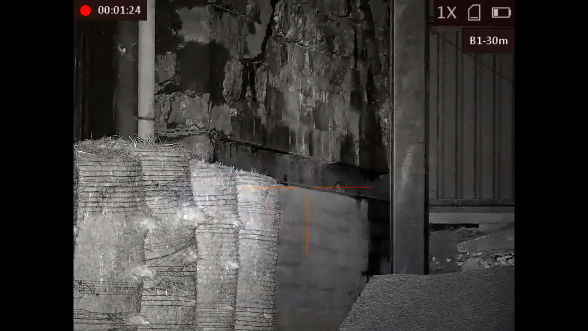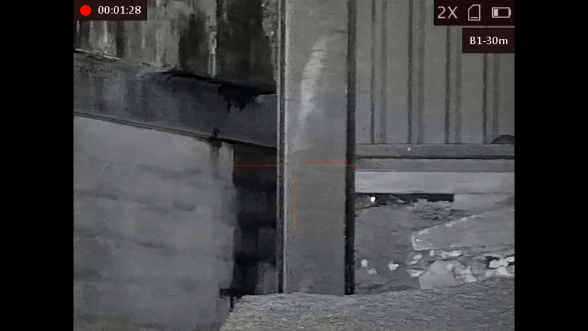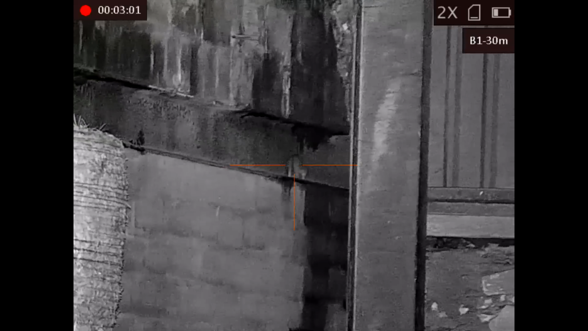From here on, I've really muted the sound right down, because literally the noise of the rain this night on the roof of the barn was absolutely deafening. I was missing my earplugs.